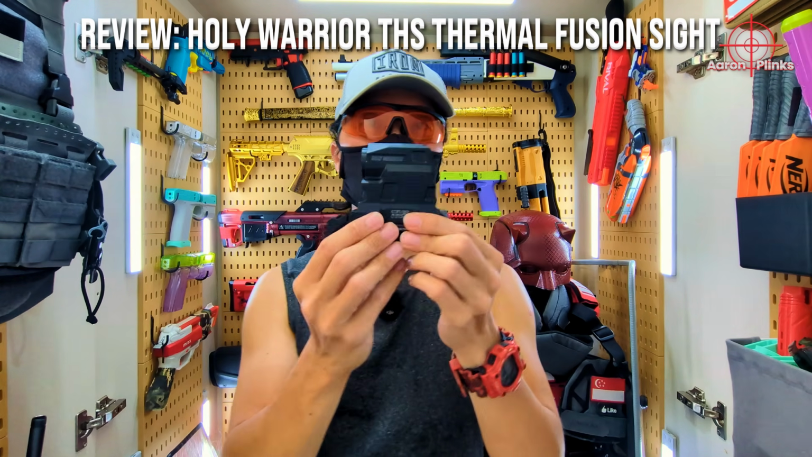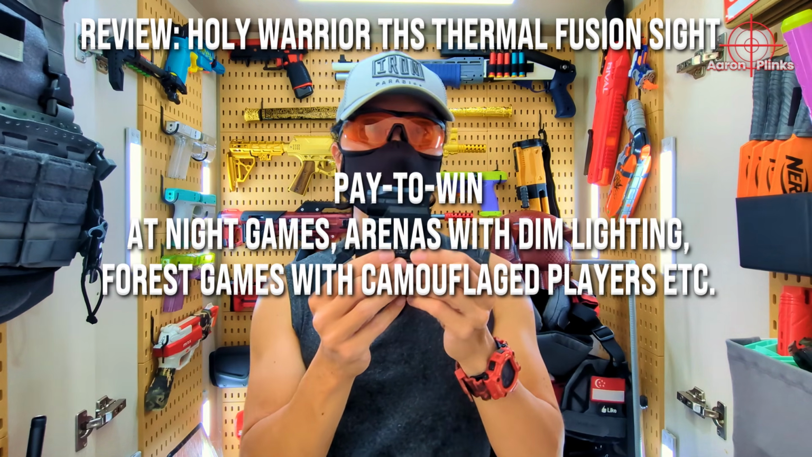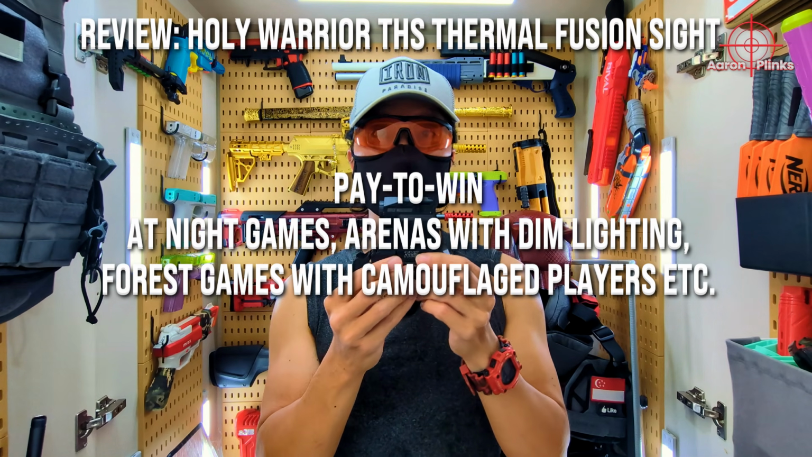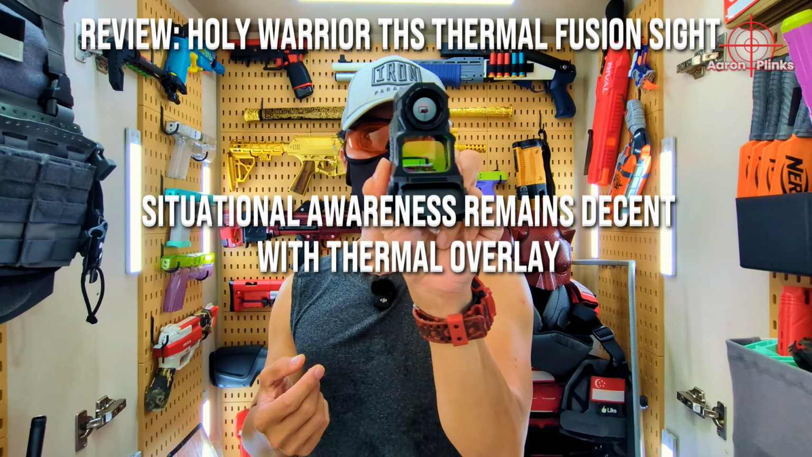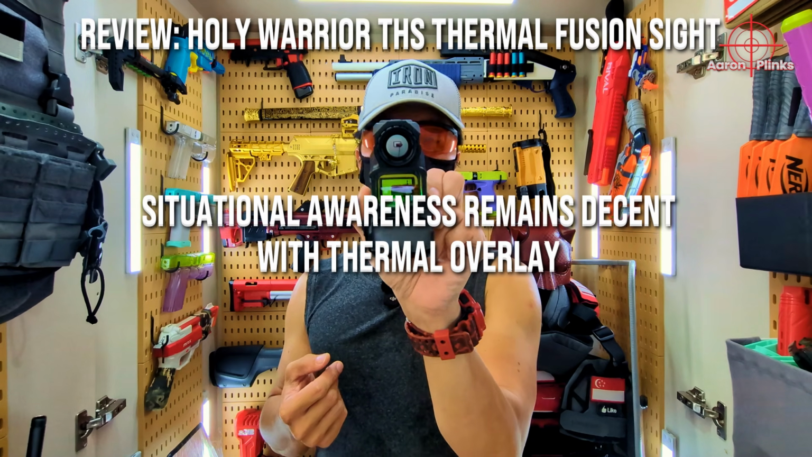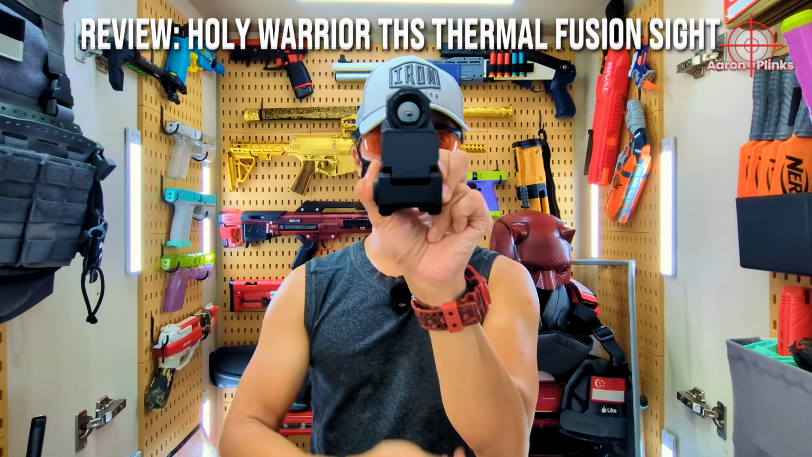The biggest pro about this Holy Warrior thermal sight is of course its thermal capabilities. It is essentially pay to win if you play at night games, at arenas with low light, or at forest games with plenty of ghillie snipers. It is extremely difficult to use the cover of darkness or vegetation to hide from the thermal sight. Its thermal overlay also allows you to see through the glass to the target and still maintain a good level of situational awareness with your peripheral vision, which you are unable to do up close if you close the cap and just stare at the screen only.